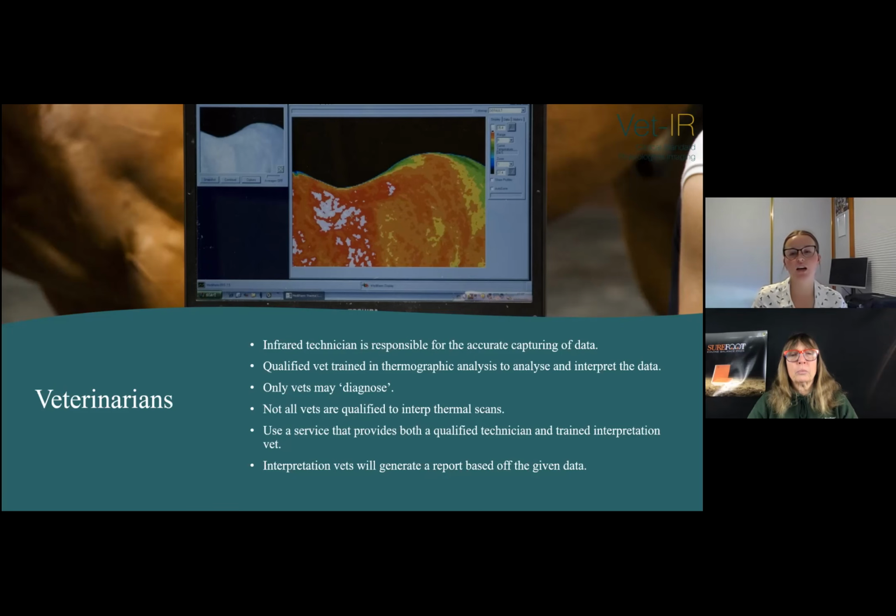As with any diagnostic tool, only vets may diagnose. Not all vets are qualified to interpret the thermal data. It's important to use a service that provides both qualified technicians and trained interpretation vets. Thermal scans on their own will tell the layperson or unqualified vet very little.